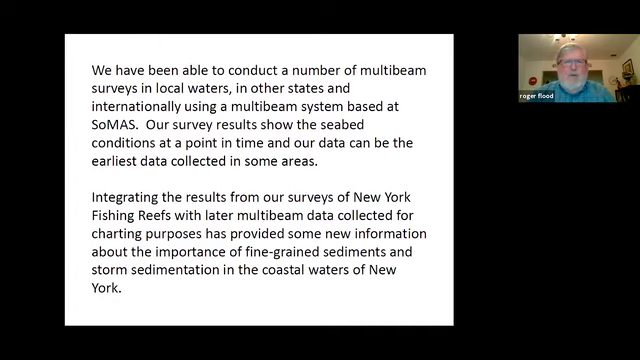But we've been trying to understand how, at least for some of these more or less routine surveys, we can take the results, combine them with other kinds of information out there, and get a better understanding for this longer term evolution of the coastal environment.